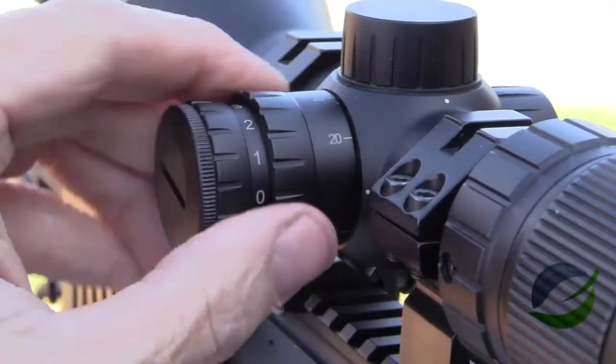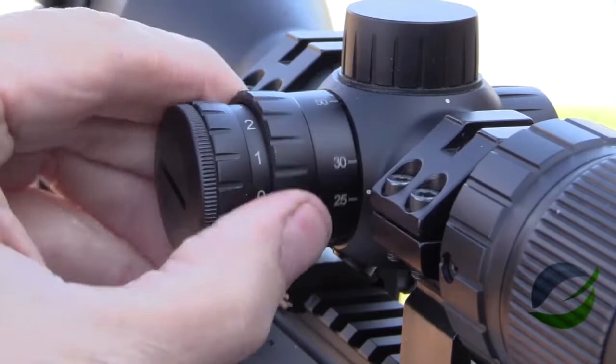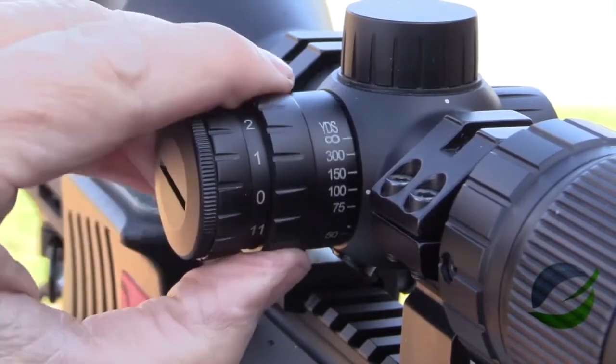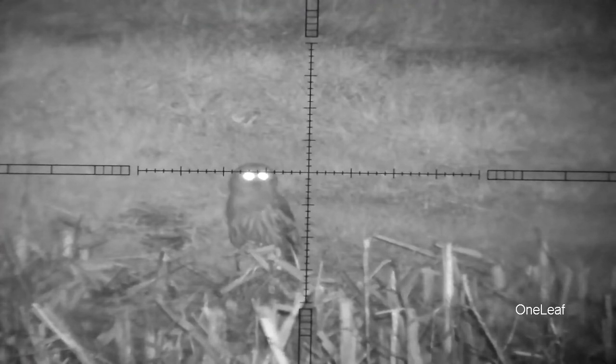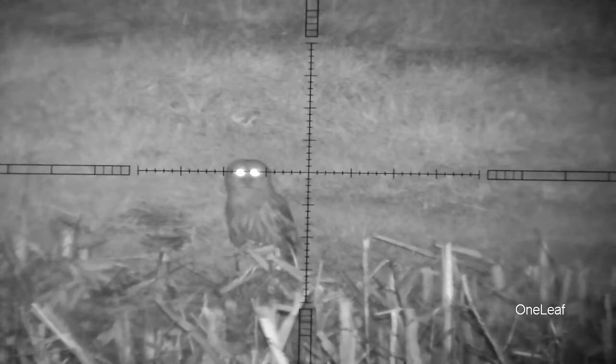Now there's also a parallax adjustment. You can adjust the parallax from 15 up to 300 yards and infinity. This will help you get optimal sharpness on your picture and avoid target errors due to parallax.